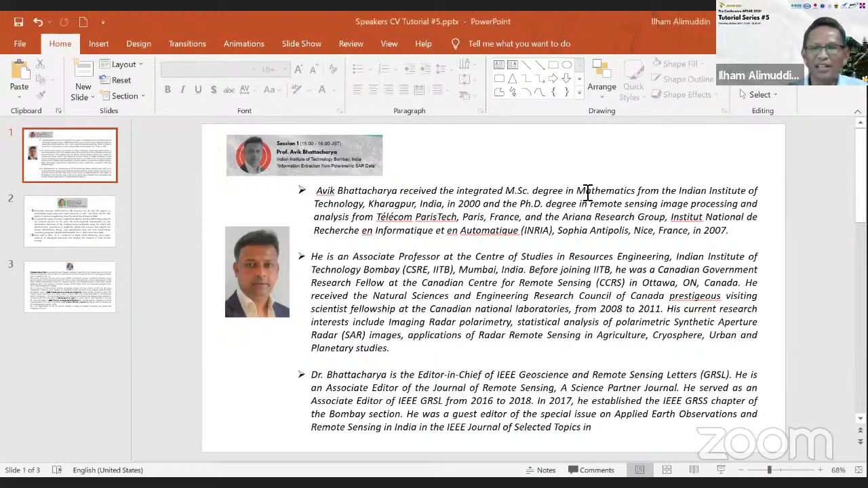Professor Avik Bhattacharya received his integrated Master of Science degree in mathematics from the Indian Institute of Technology in 2000, and his PhD in remote sensing, especially on image processing and analysis, from Telecom ParisTech. So he graduated from a French university, and he was also actively involved in the Ariana Research Group at the Institut National de Recherche en Informatique in Sophia Antipolis, Nice, France in 2007.